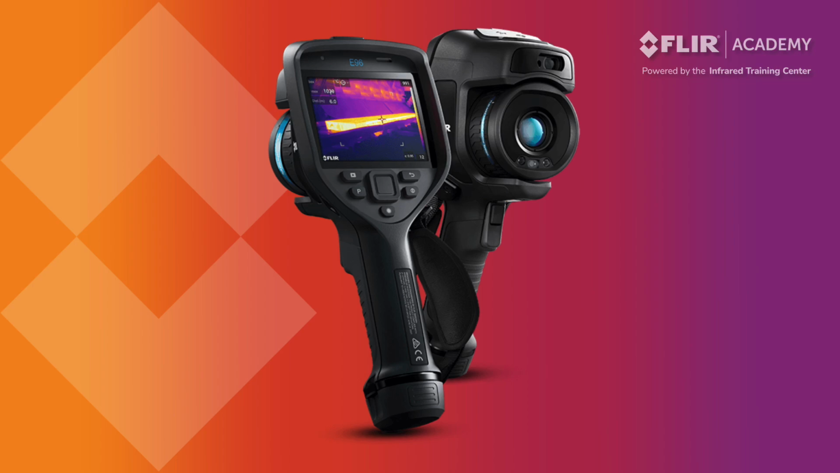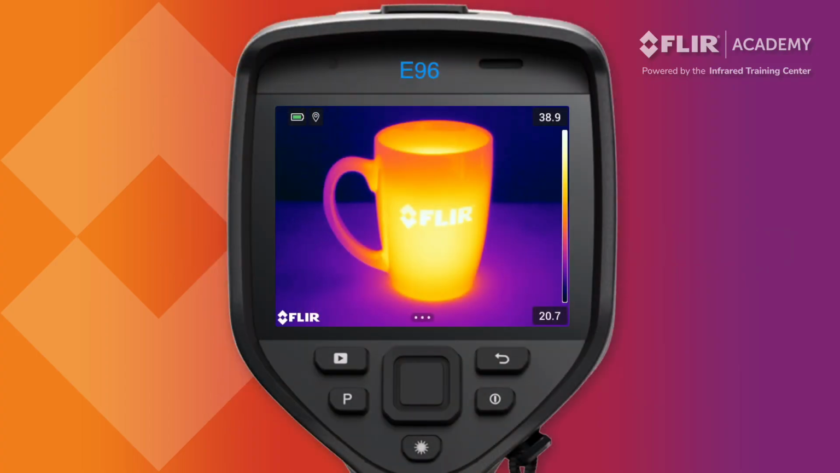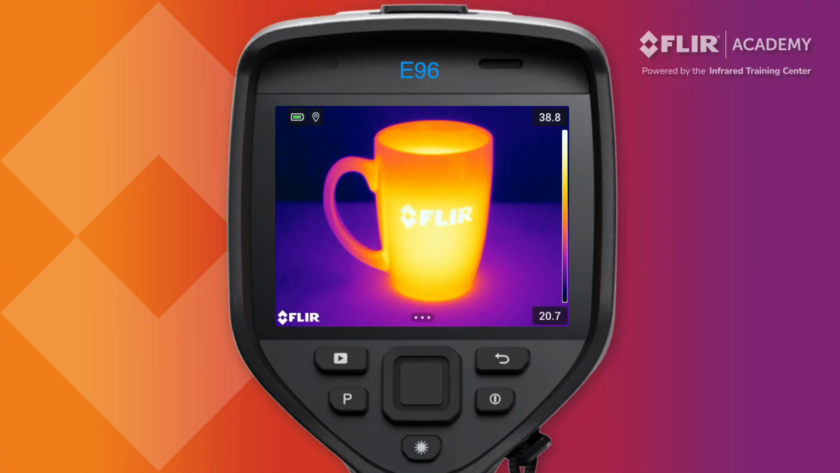Next, let's discuss how to configure the device settings on your thermal imager. Let's take some time to explore more of the camera's features and the various settings that you will want to configure. There are several functions on the Flir Exx Series thermal imager that are tied to its networking capabilities and are available via Wi-Fi.